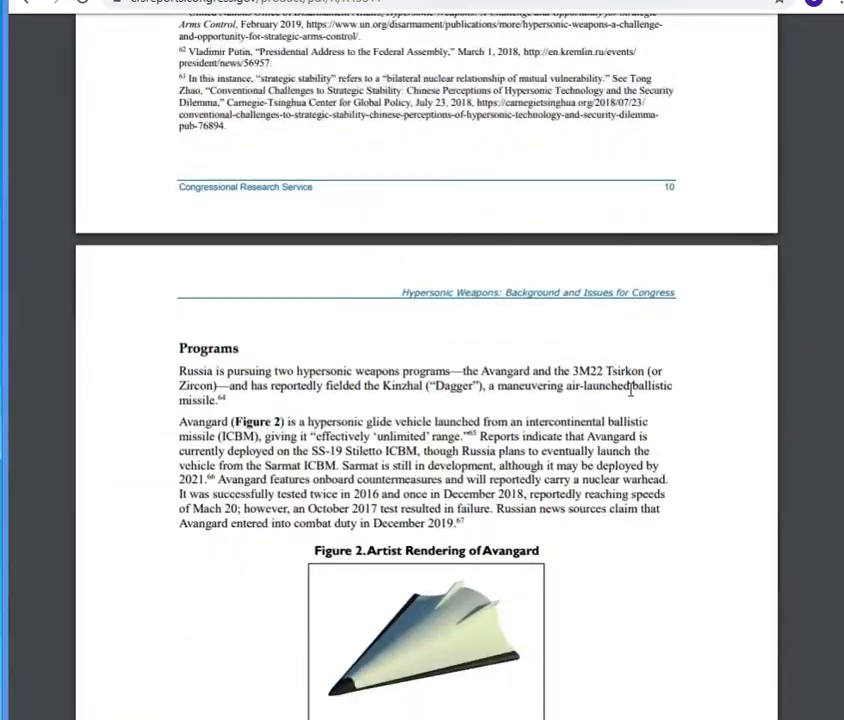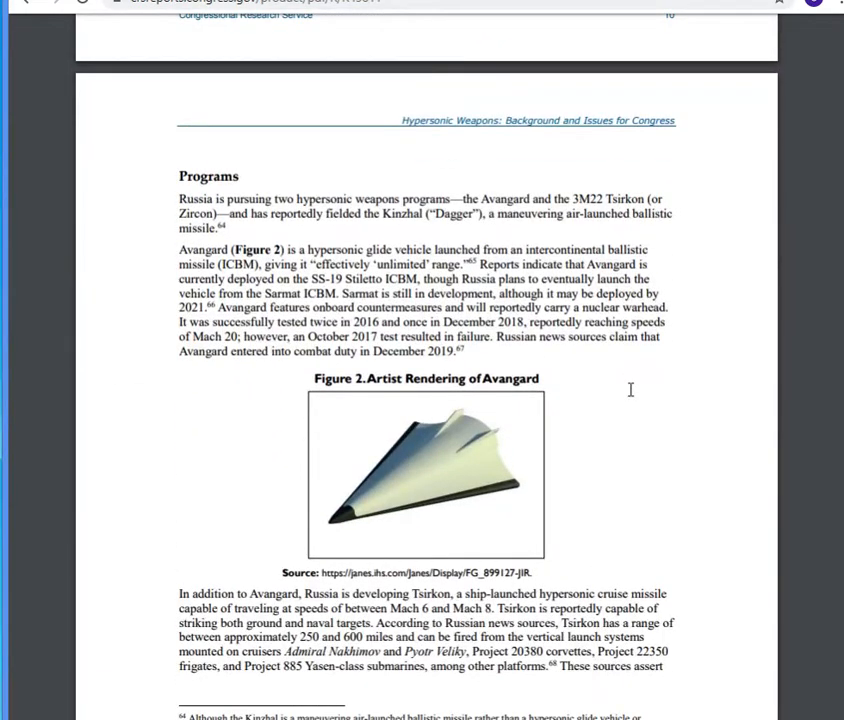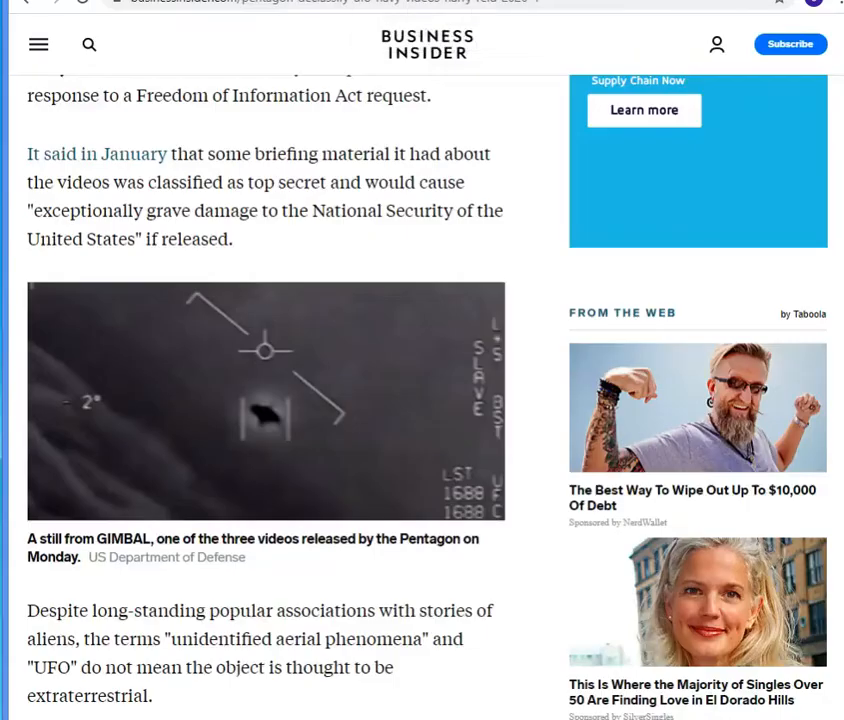And another thing that I saw was this. It's called the Avangard. And this was first tested in 2016, which is after all three of these videos. But if you look at the shape of this and compare that to the shape of this from the gimbal video, it's roughly the same shape.